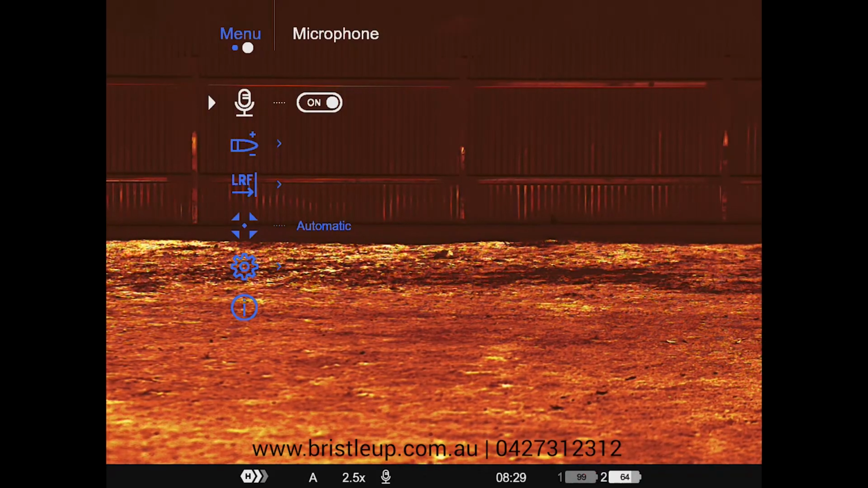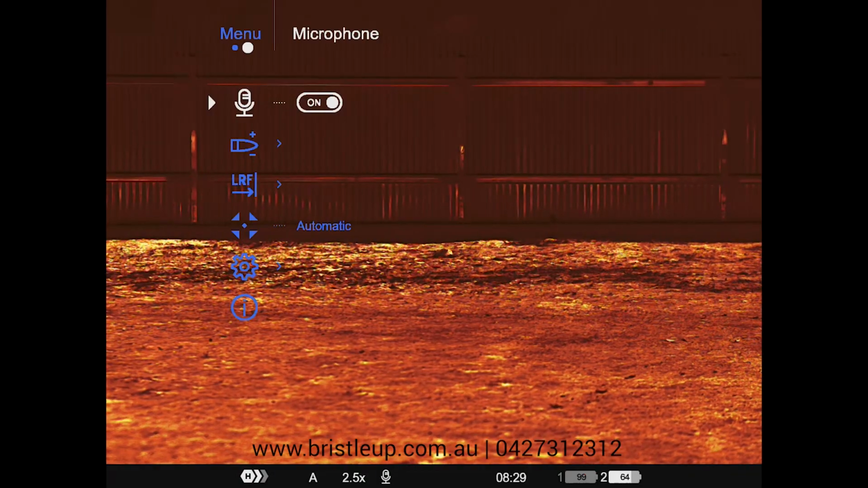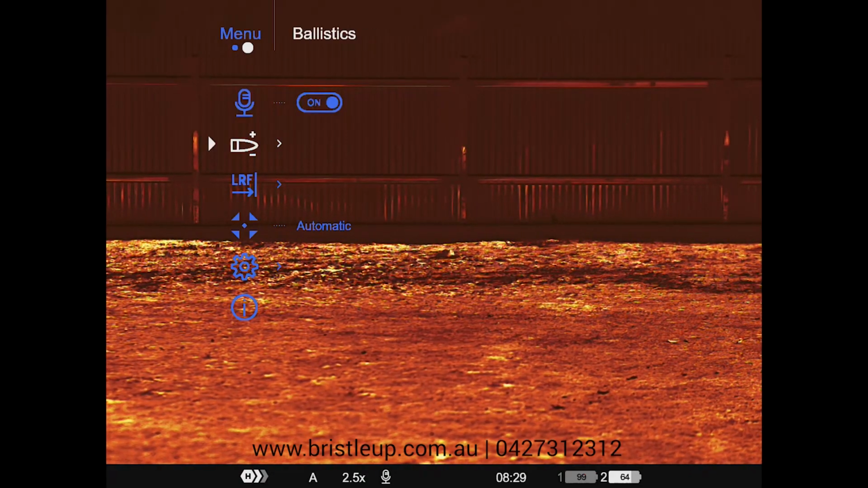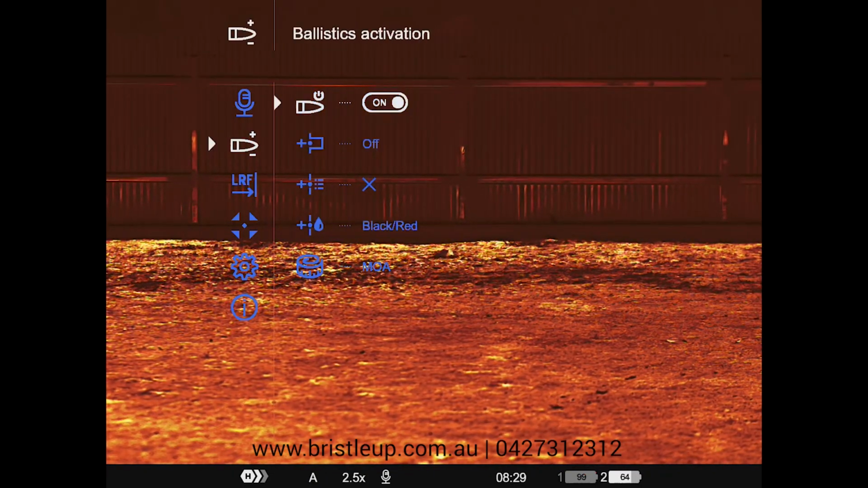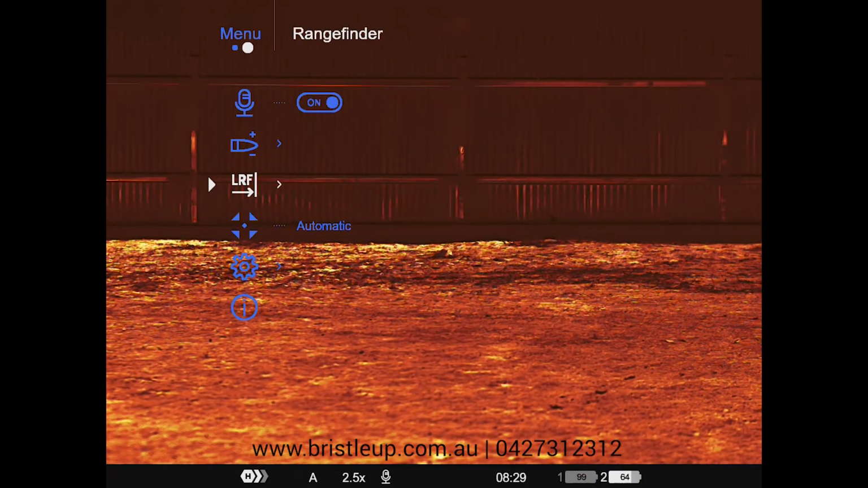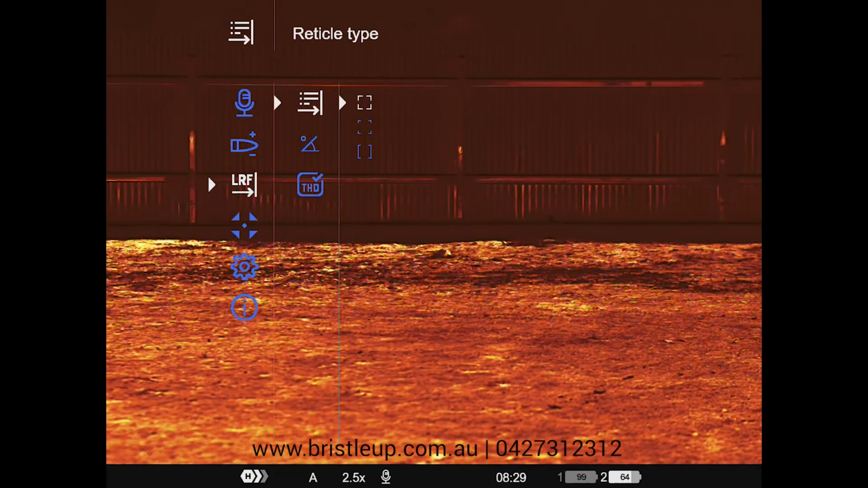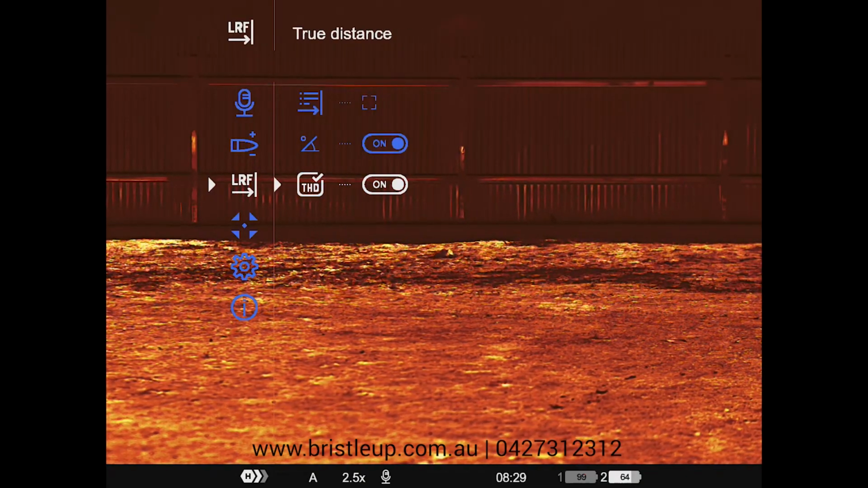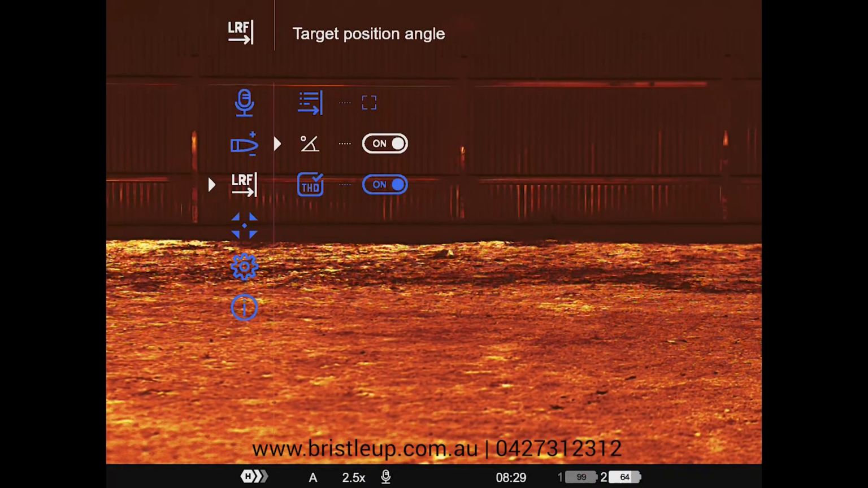And then we keep scrolling on down into the next set of menus, and now we have the microphone on and off. And you can just single press to turn that on or to turn it off. Then we have our ballistics option, which just allows us to toggle our ballistics on and off and make some minor changes to our ballistics display. And we keep going down and we have our rangefinder settings. Now in here you can change your rangefinder box to a different icon. You can turn true distance on and target position angle on as well.